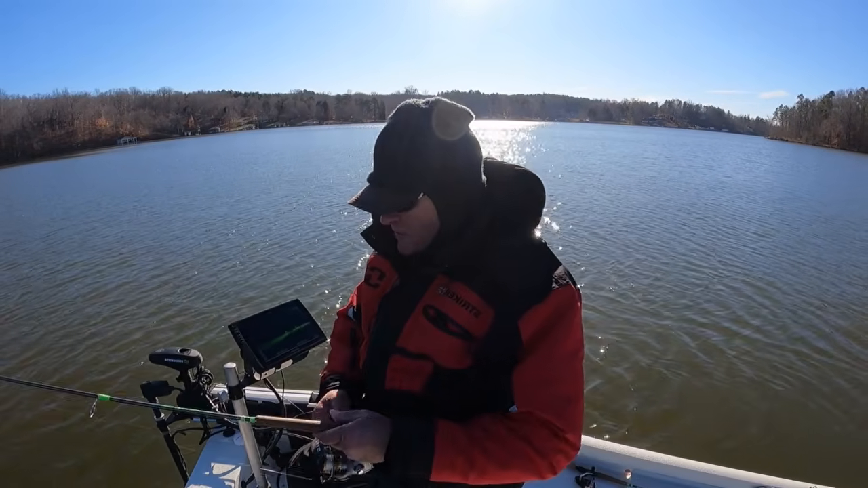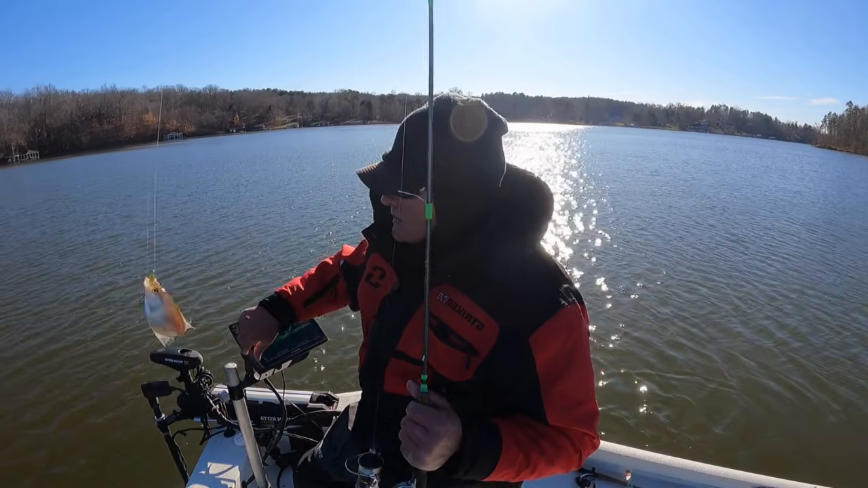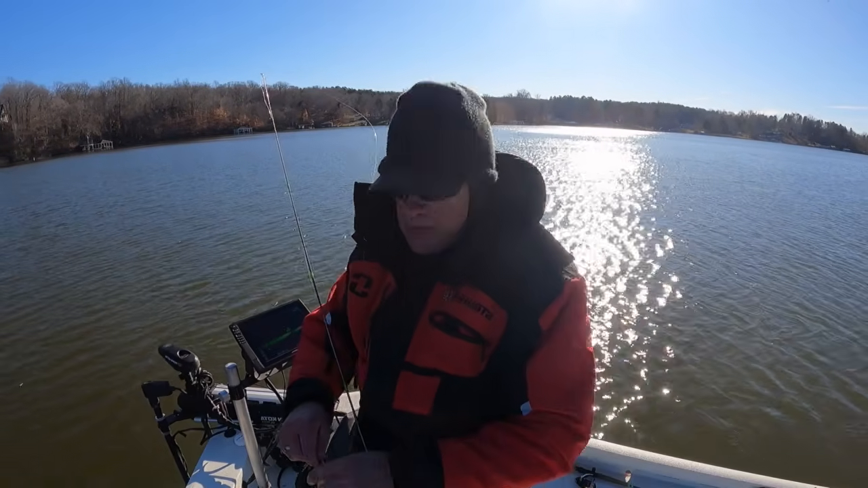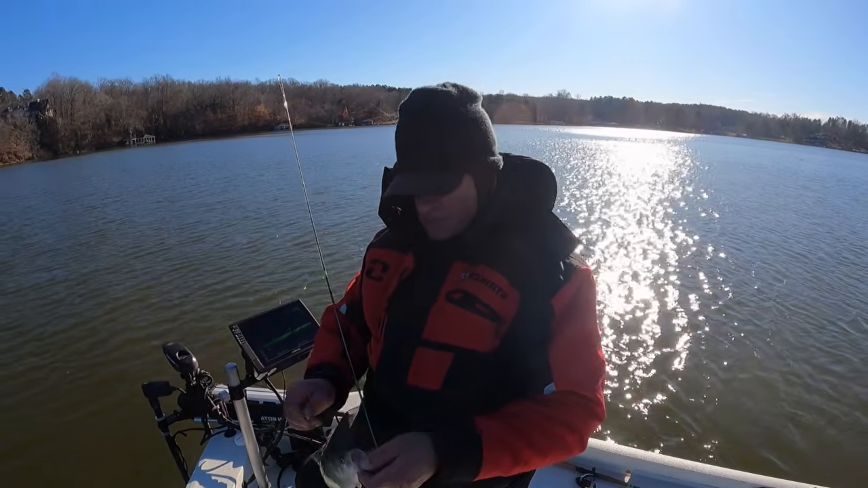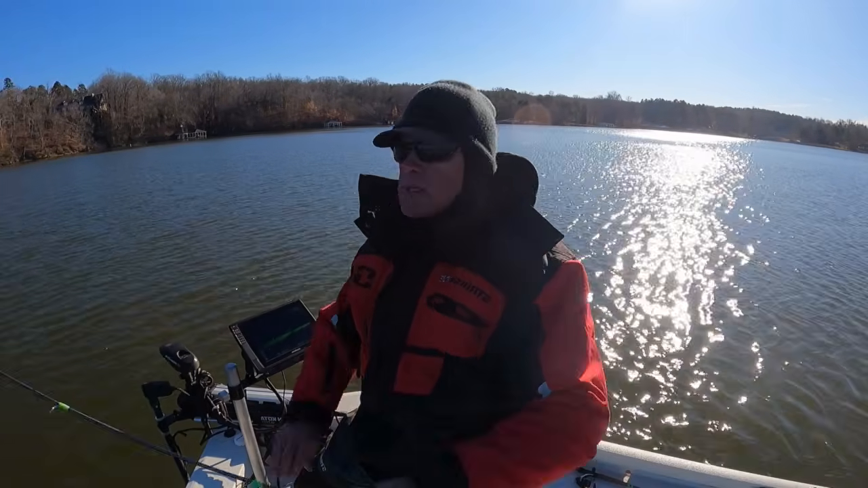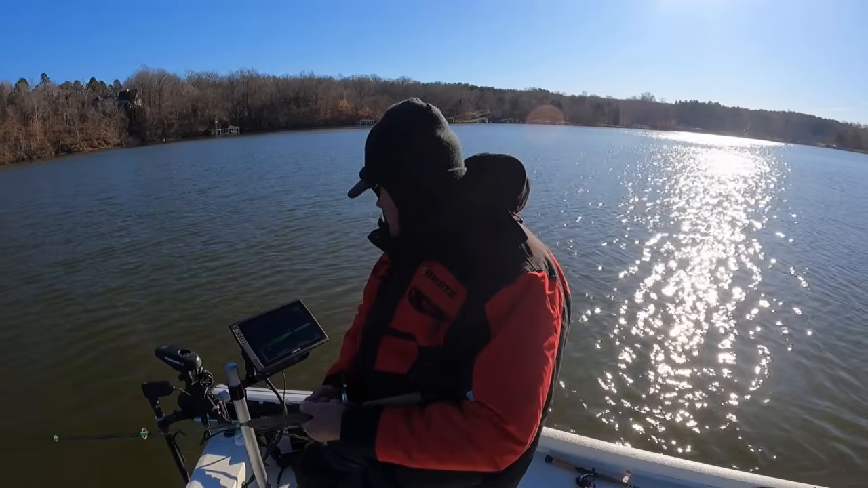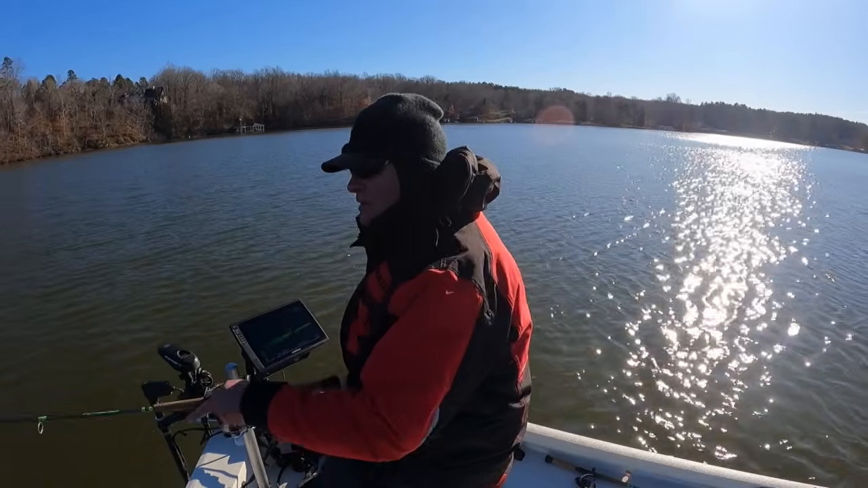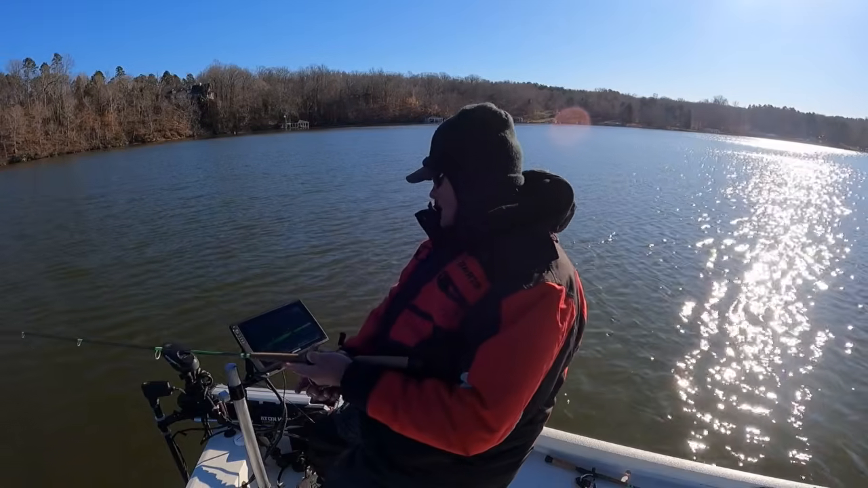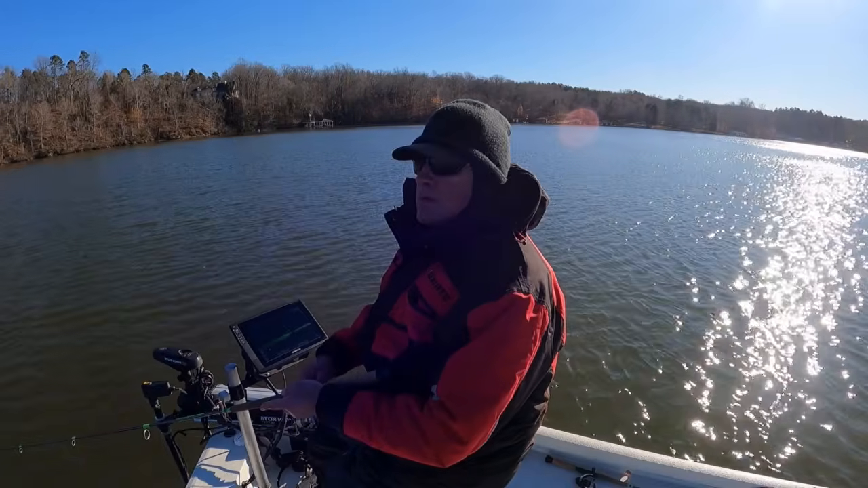Actually, the wind keeps on shifting. That's just a small one. The wind keeps shifting on us. Almost 45 degrees difference. I've been trying to keep the nose of the boat into the wind, but that don't always mean nothing.